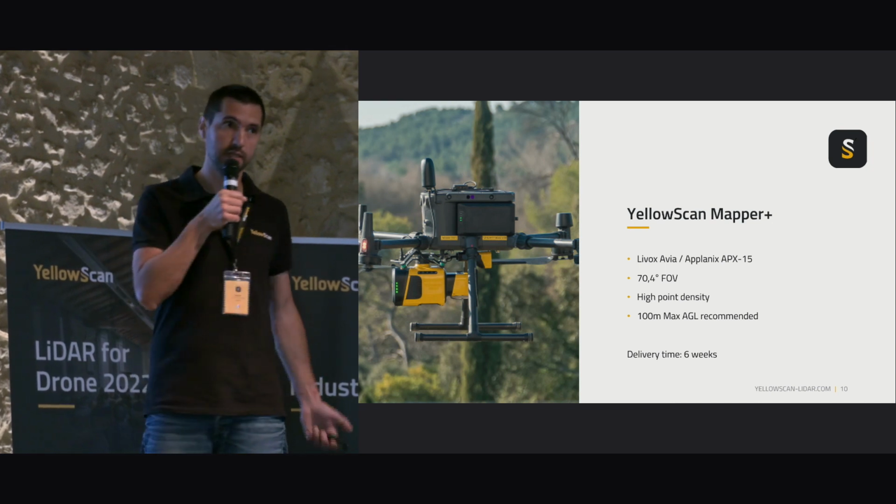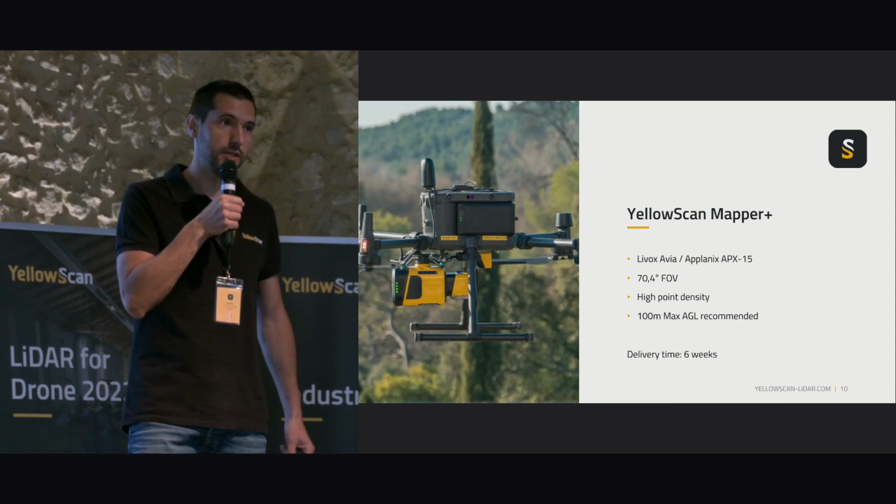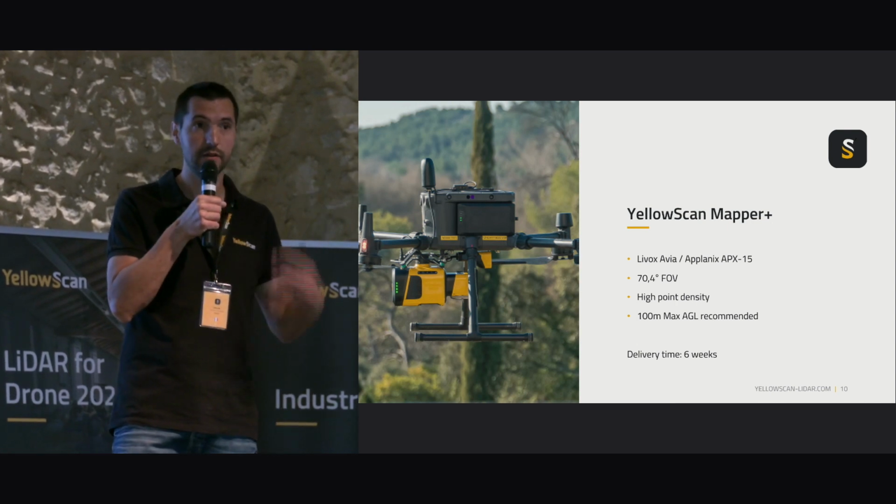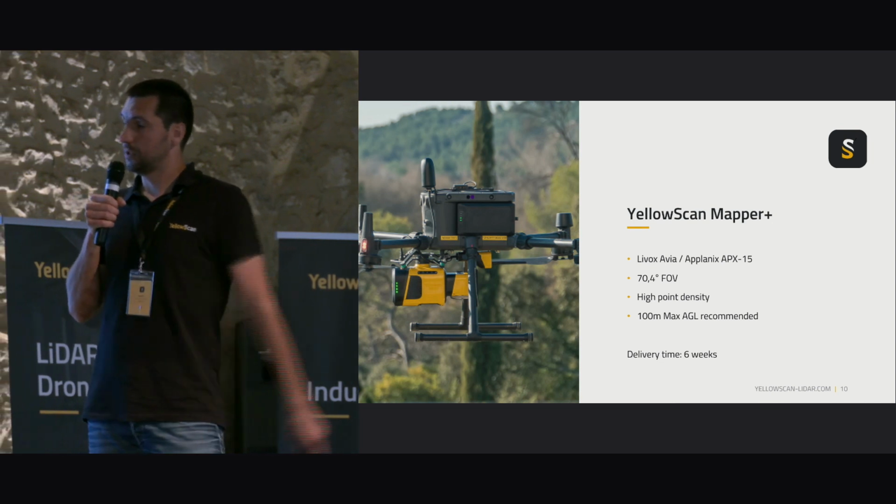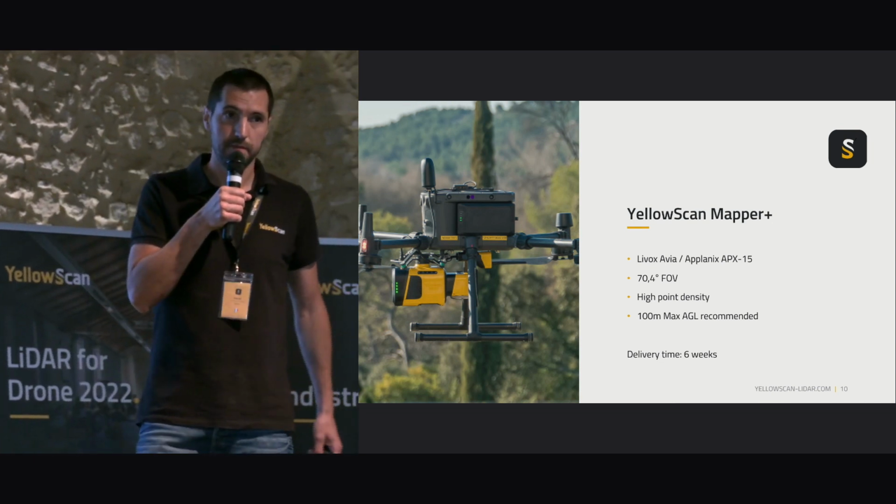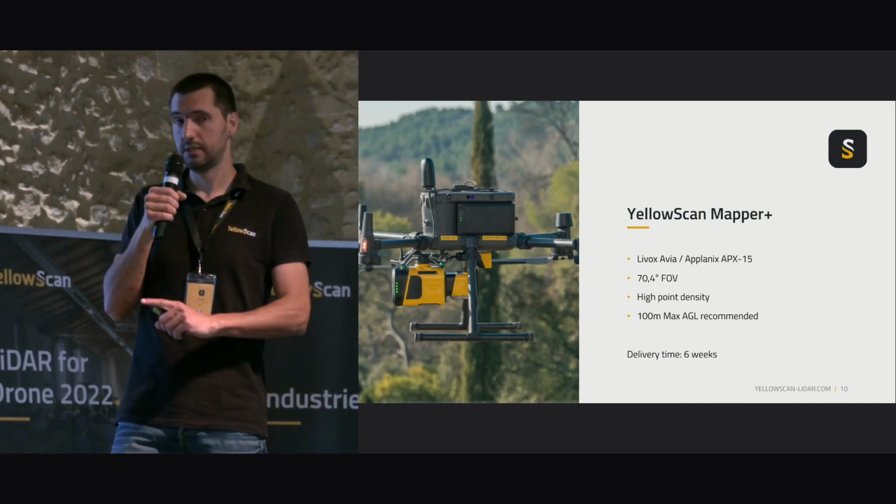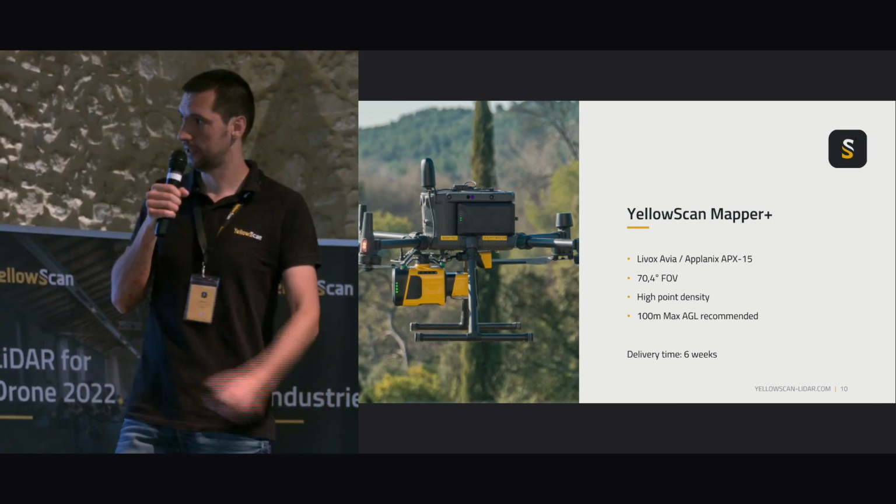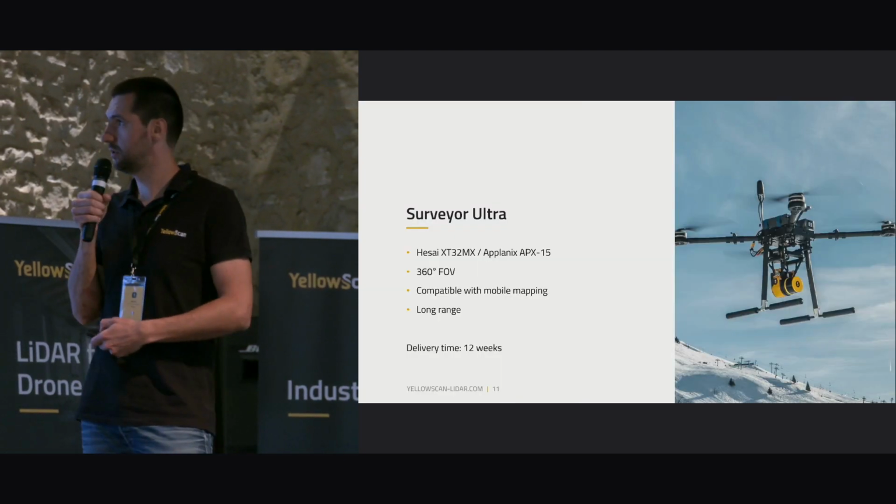Provides as well high point density, and the main thing is you can fly up to 100 meters AGL. Okay, so you can fly higher than the previous one. And of course, it comes with an RGB camera module, which is not the same as the mapper, but you can use it in another solution, which will be just after, the Surveyor Ultra. Okay, so delivery time is 6 weeks at the moment.